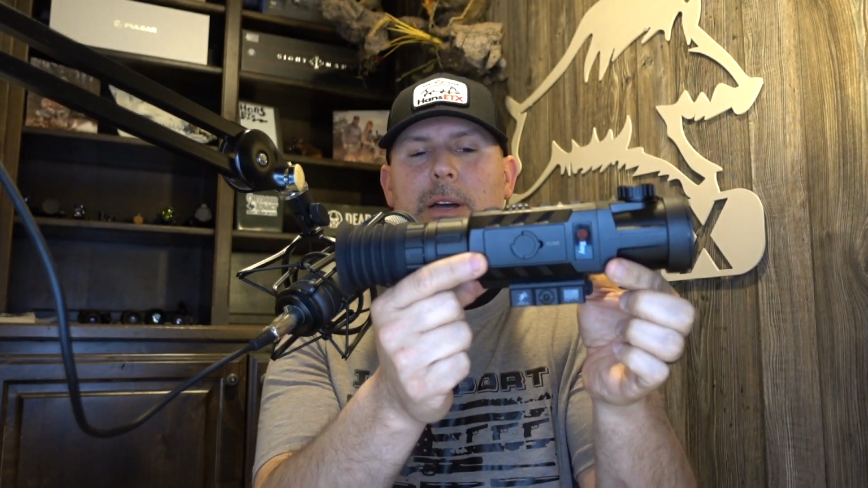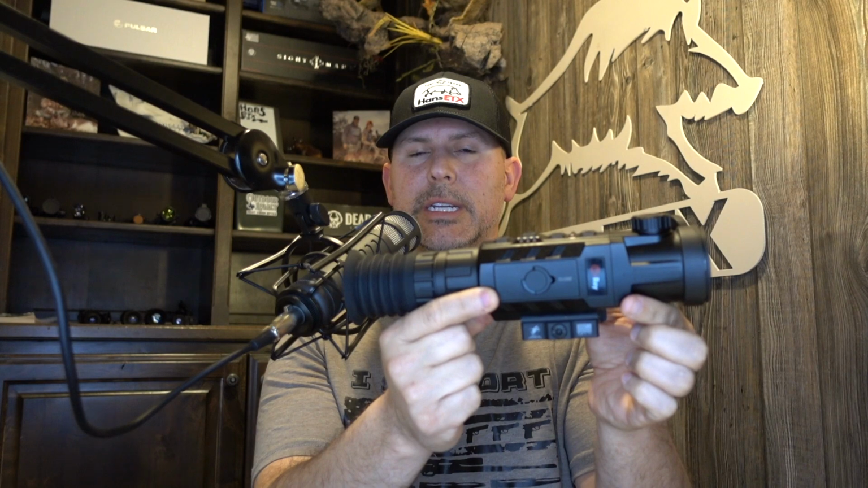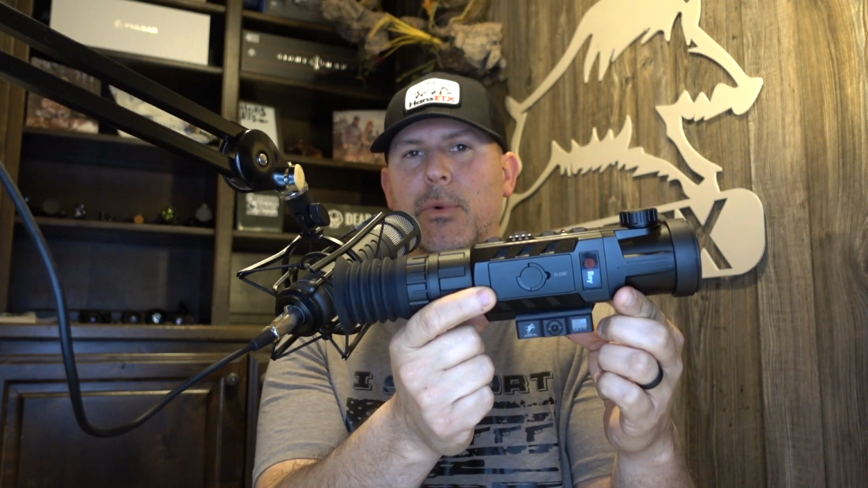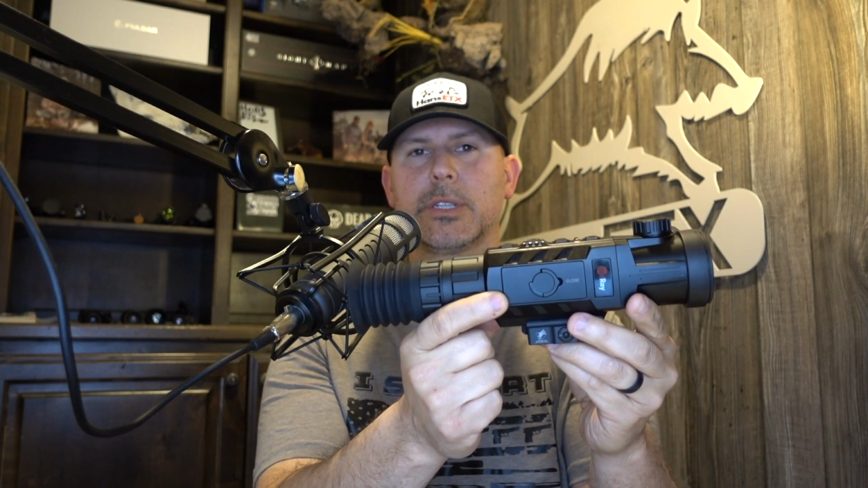Let's get into that, the functionality, the walk around the scope. Again, we'll talk about the mount. This has an American Defense Manufacturing mount, but we're going to bring that up in more detail later because it comes with another mount. This is an aftermarket mount that we chose to use with this scope.